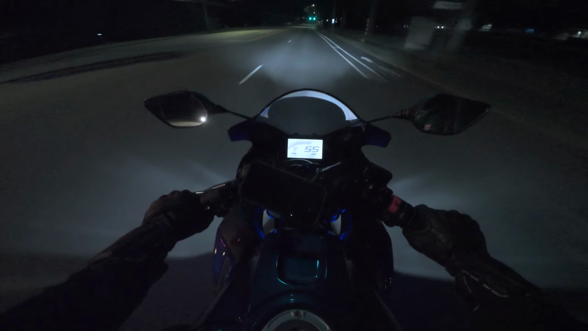Will the Yamaha R3 do good on the highway?